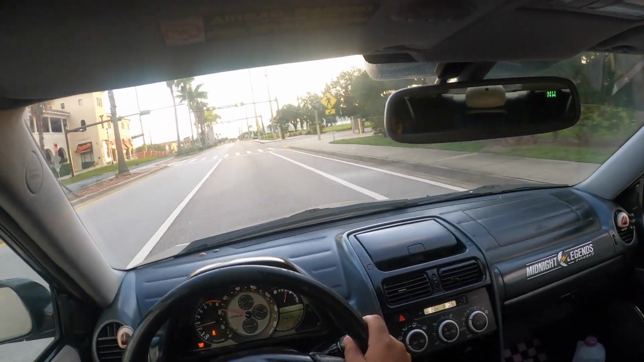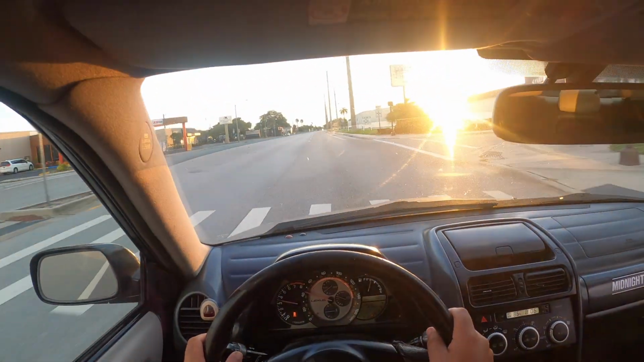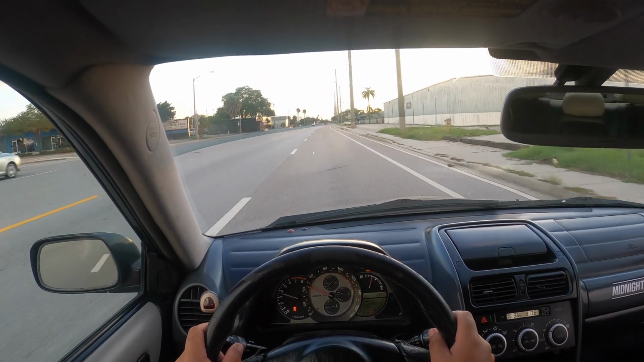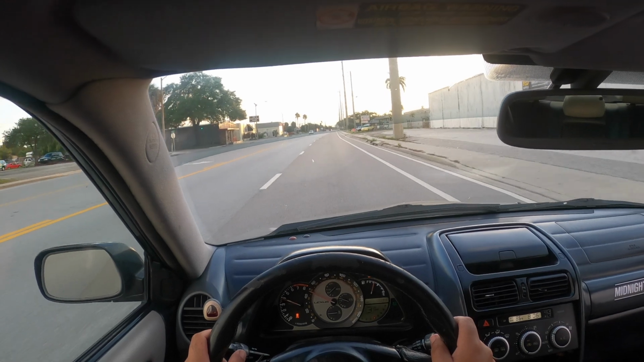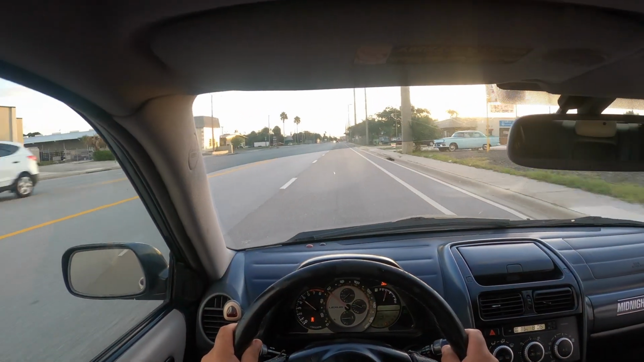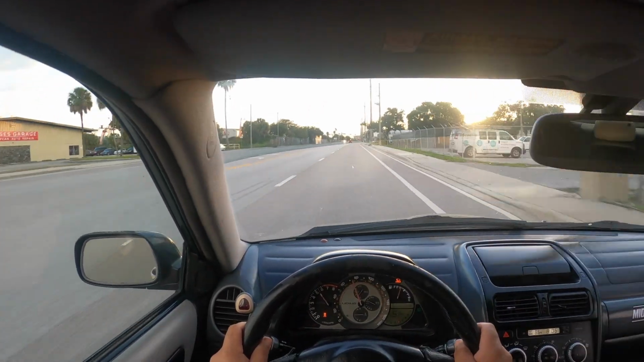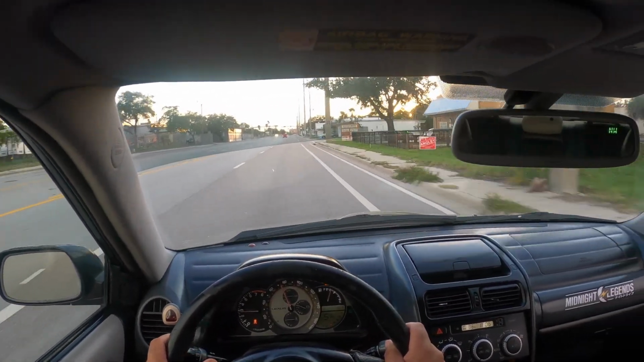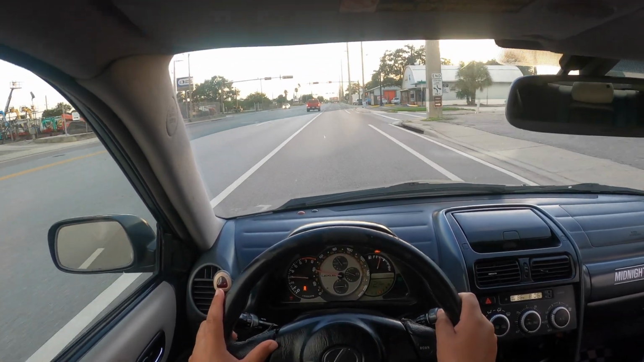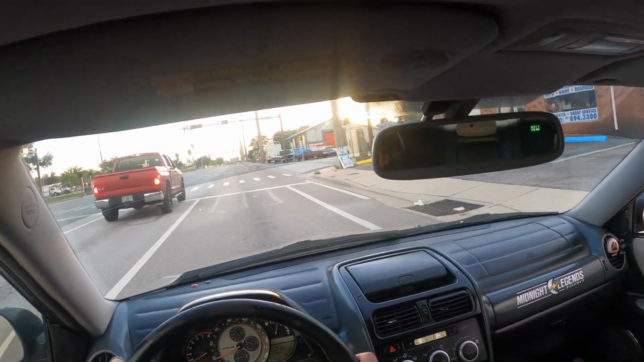Window down. Oh shit. This car is so slow.